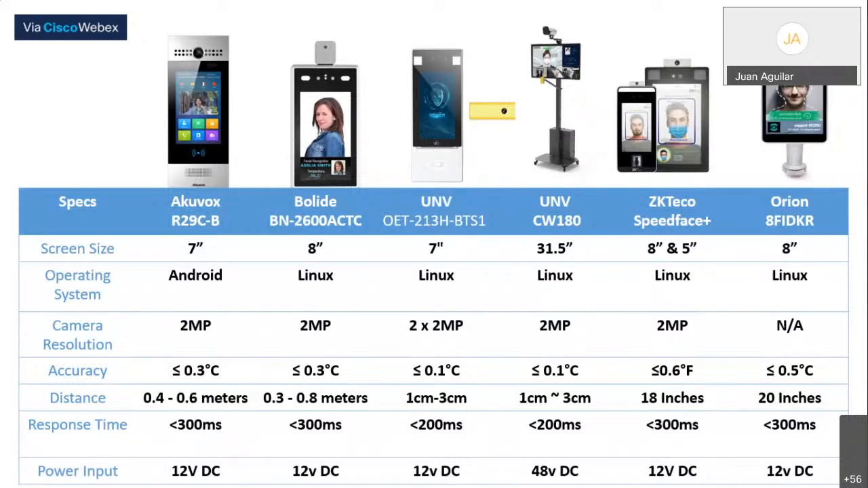But what about recording the person? For instance, if I wanted to have this at an entrance, how can I know who the person was that was out of the temperature range? Is there any kind of recording or something like that?